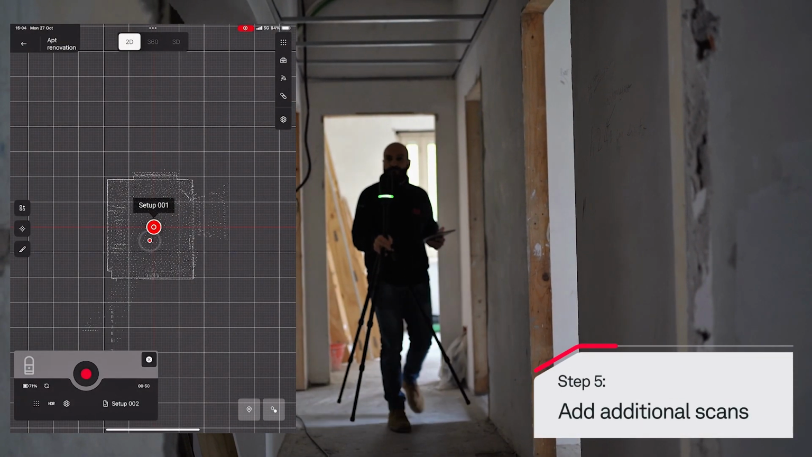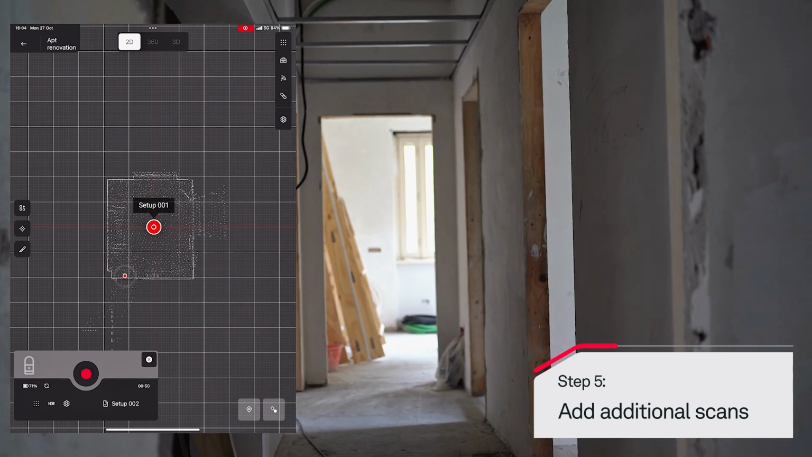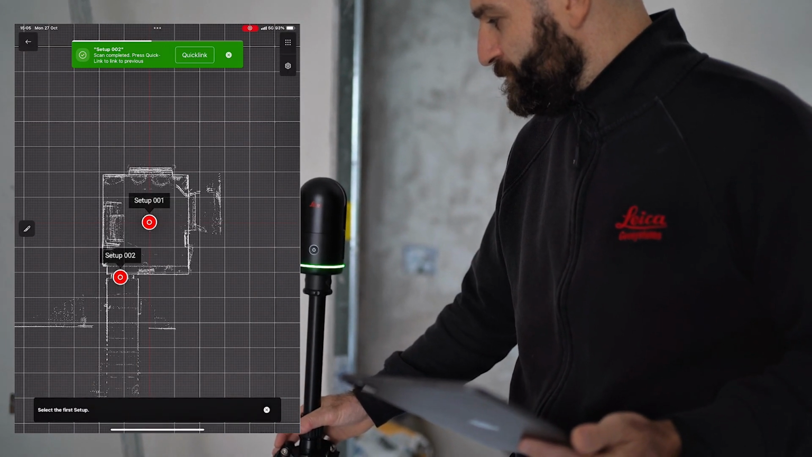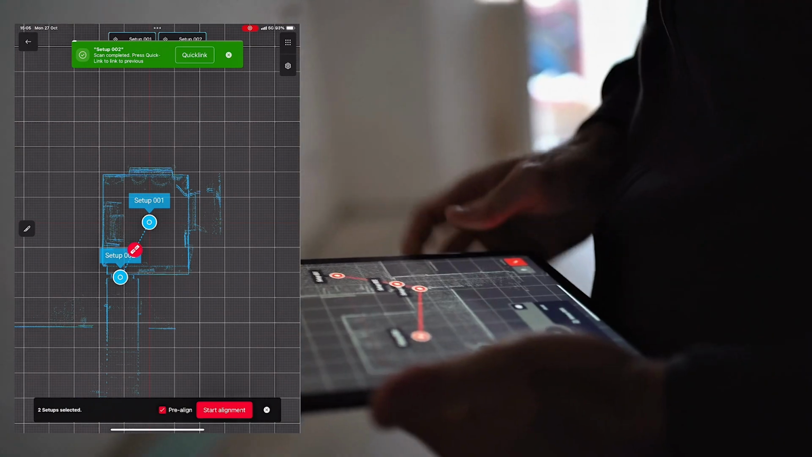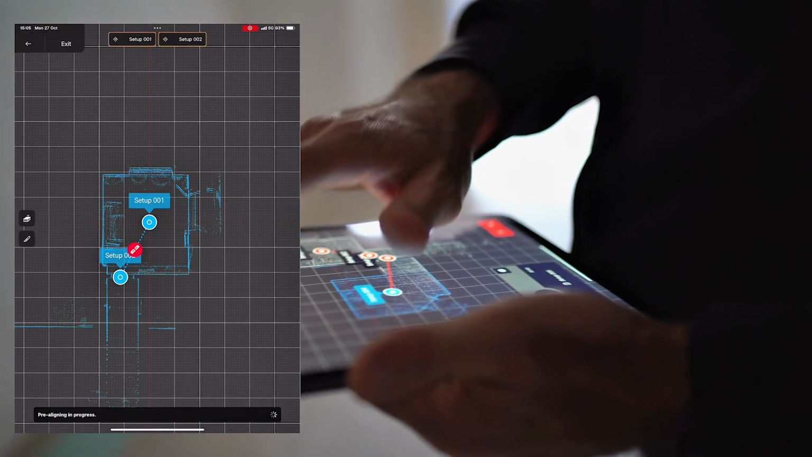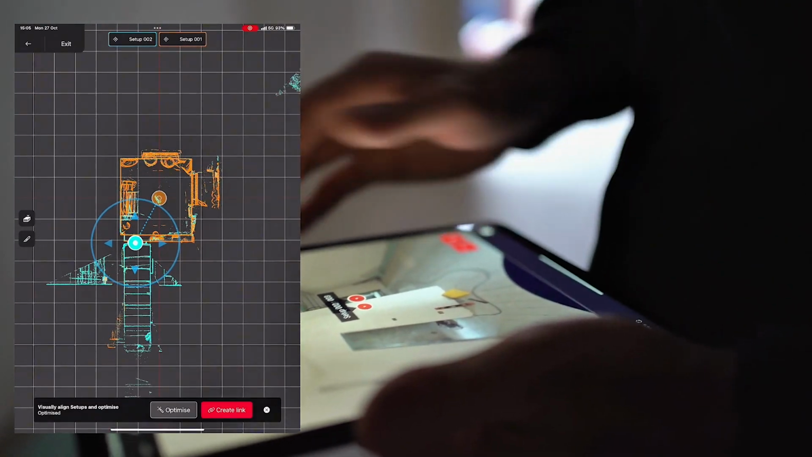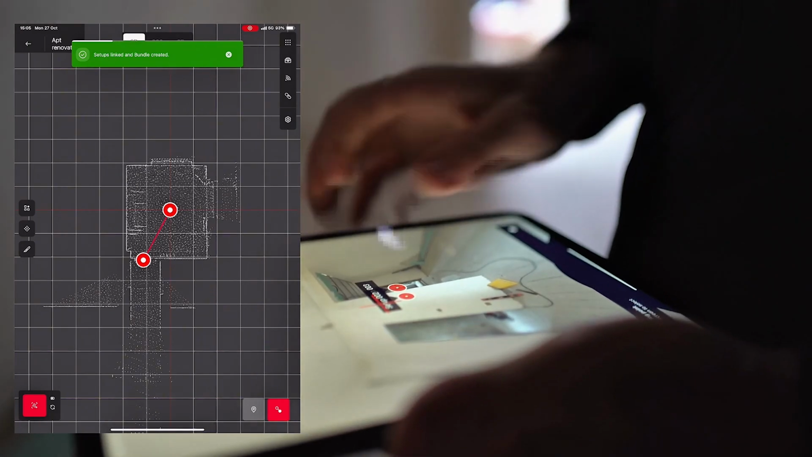Thanks to the Viz technology, the BLK360 tracks the movement with its 4 cameras. FIELD 360 automatically pre-aligns the scans. To link the 2 scans together, start by tapping on the first scan, and then tap on the second scan. Now, press the Create Link button. This will link and align the 2 scans automatically using both Viz technology and by comparing the point clouds.